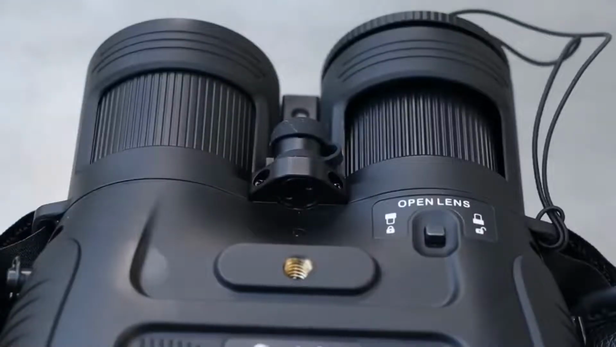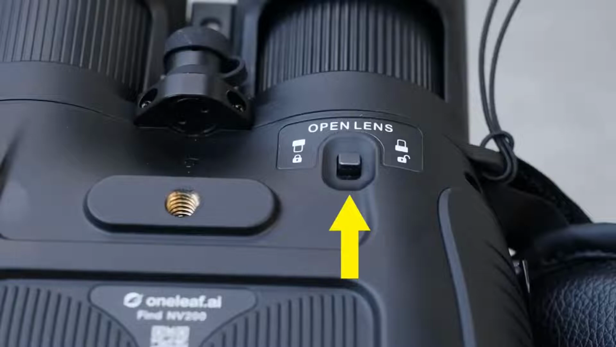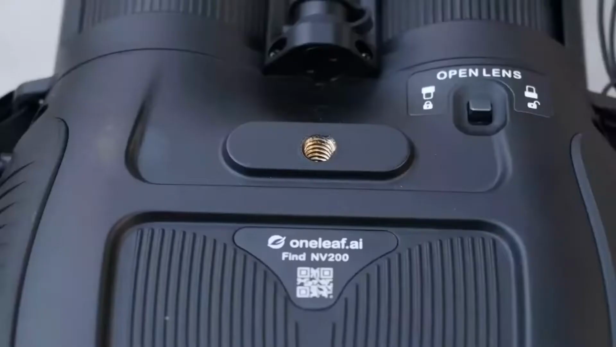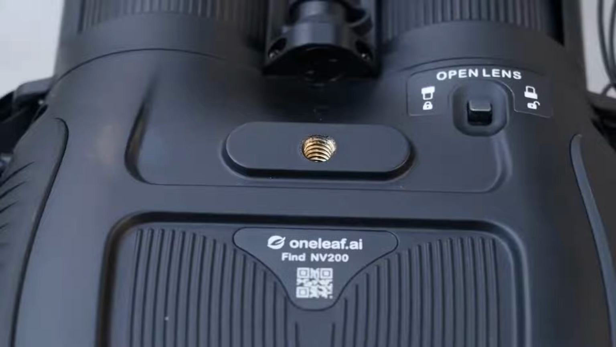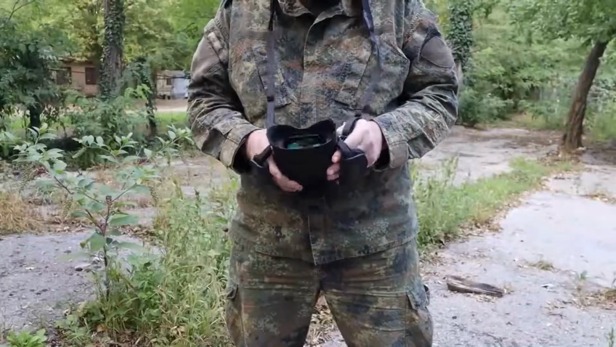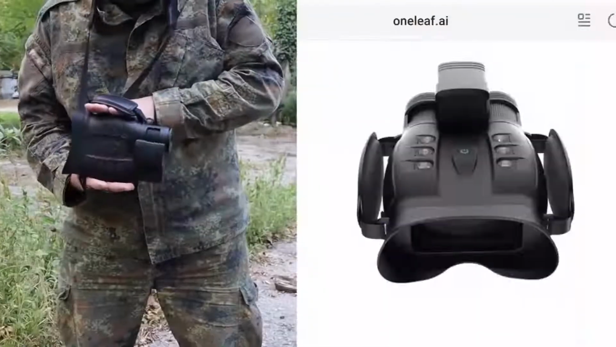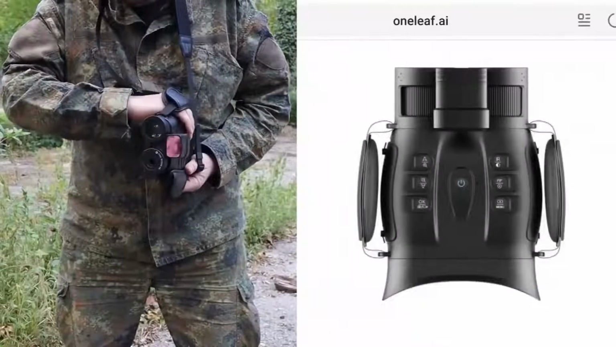On the bottom of the unit there is the laser pointer, like I already said. There is a lock button for releasing the lens when exchanging it with another. And there is a standard 1/4 inch thread for conveniently mounting the device on a tripod. Something that I'm going to use this very night. All in all, the NV200 is a great device. If you want to see any additional specifications, guys, please go to the OneLeaf website. I'll also put a link in the description of the video below.